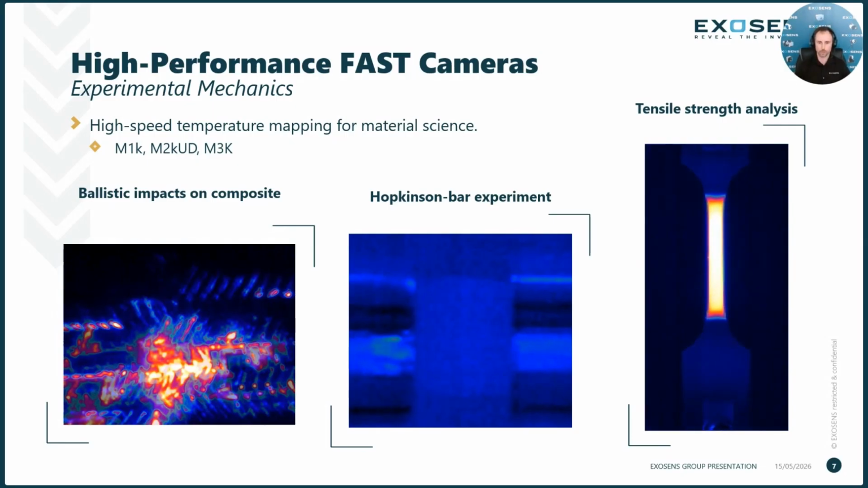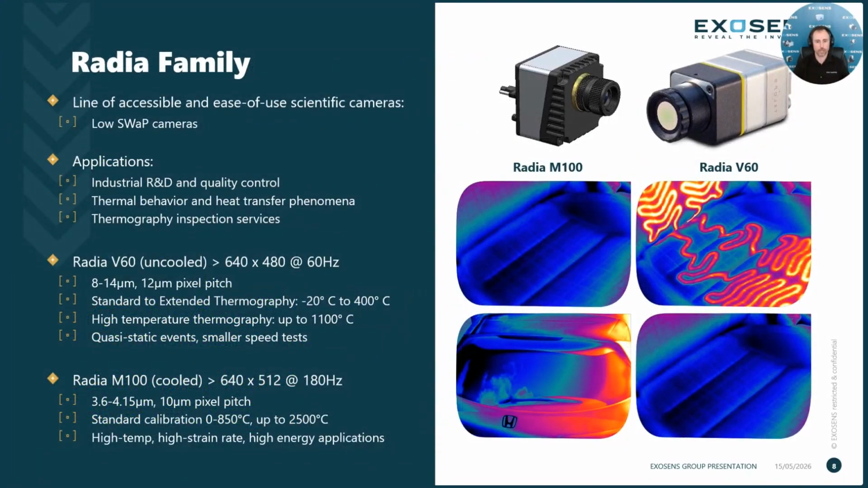But today we want to focus on different types of cameras to show a little bit of versatility within the camera product range, to get a sense of how they perform with different experimental mechanics applications as well. Today we're going to focus on our Radia family, the Radia M100 and the Radia V60. These are a line of accessible and easy to use scientific cameras, great for starting out or integration into other systems. Today we'll be talking about their use within experimental mechanics and some data acquisitions, but we do see them for other applications such as industrial R&D, heat transfer phenomena, and inspection services.